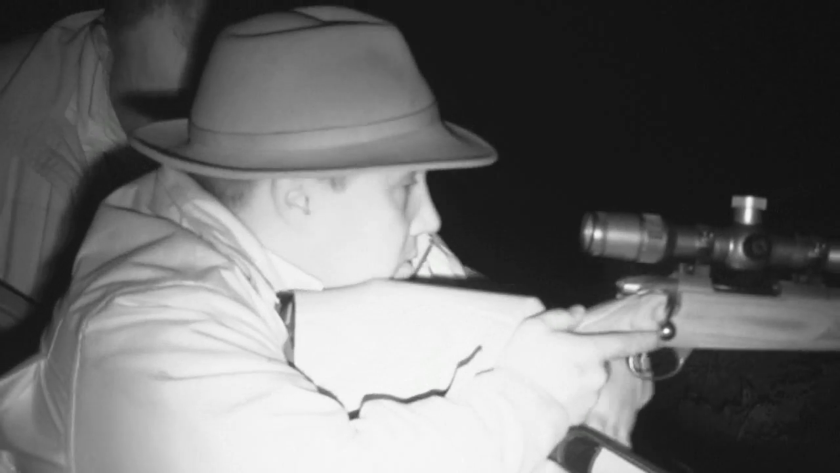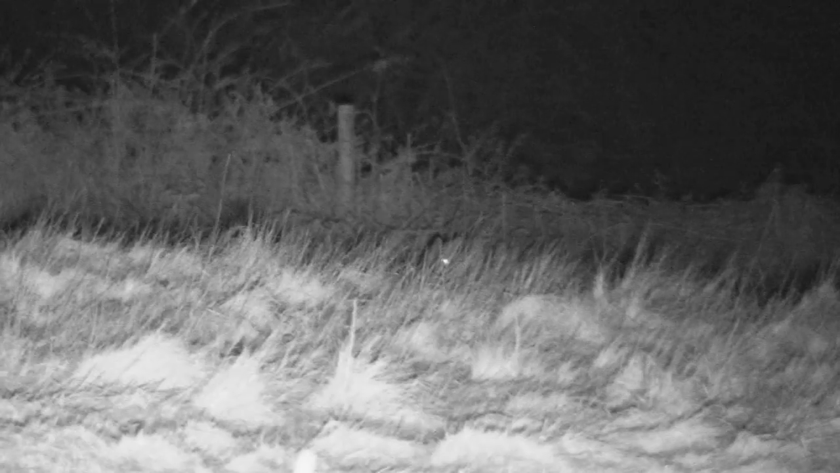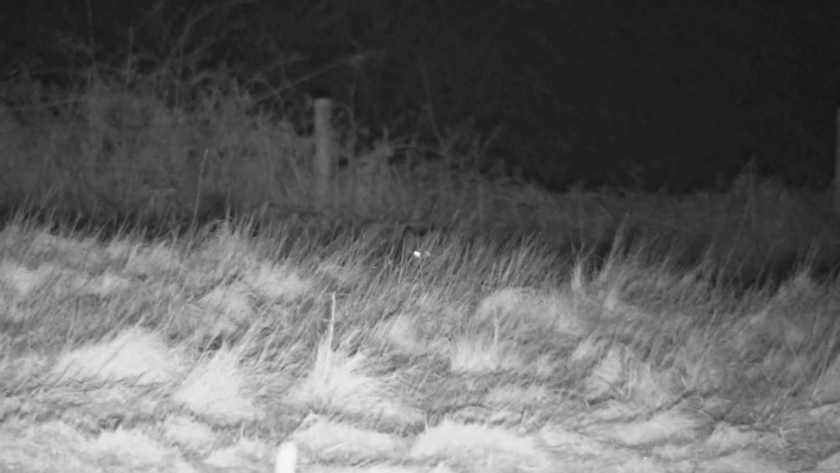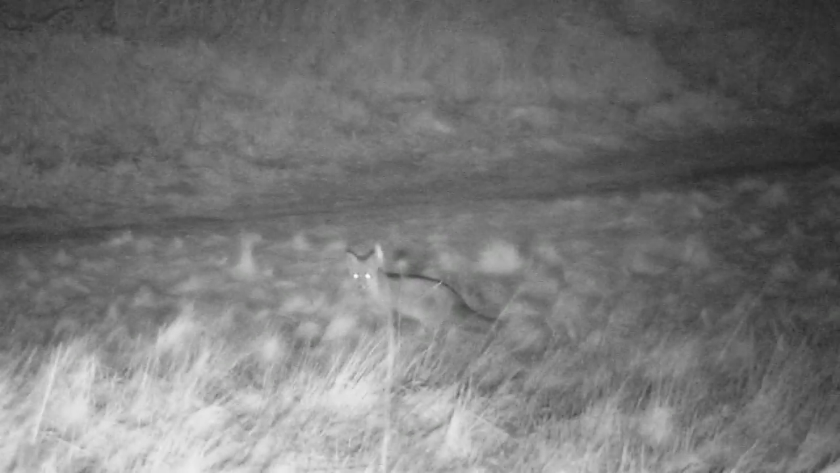Roy's turn. The camera picks up eyes in the field margin and undergrowth. It's hard work. We have a FoxPro in the field with a rat distress call. Roy throws in a mouth call as well. After 15 minutes, Roy finally gets enough fox in vision to take the shot. It's number 5.